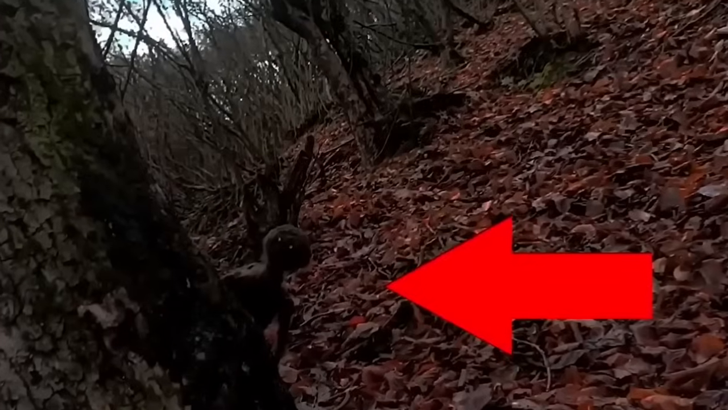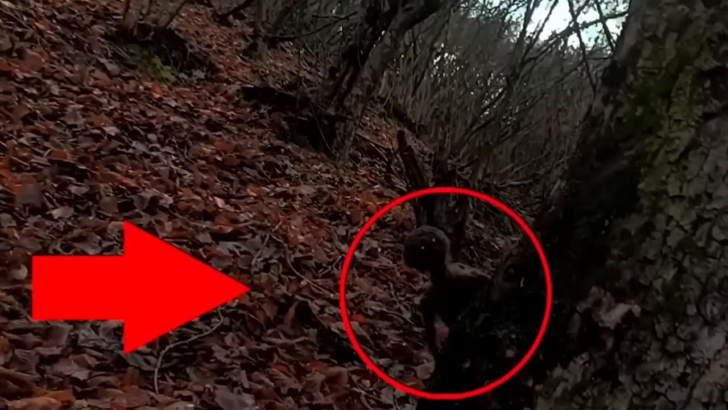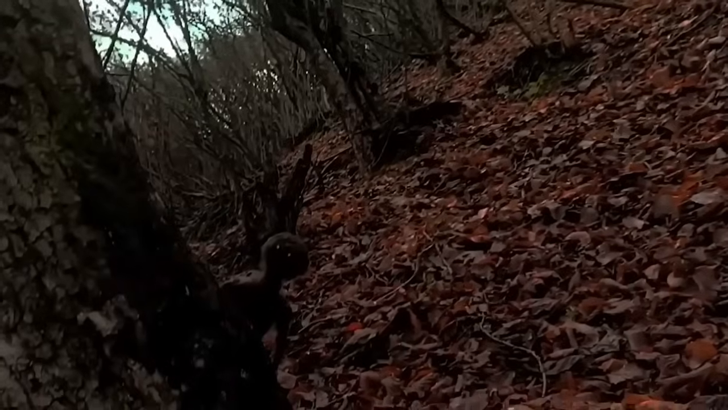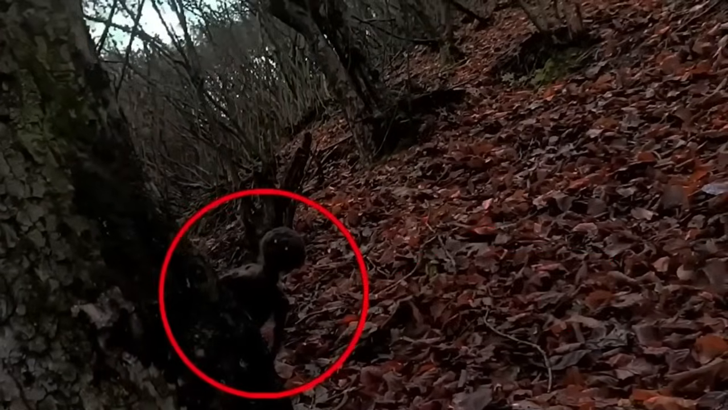The fact that the nature of this being is unknown and you never know what it might be capable of, he instinctively decided to run away. The figure remains a complete mystery, despite widespread online exposure.